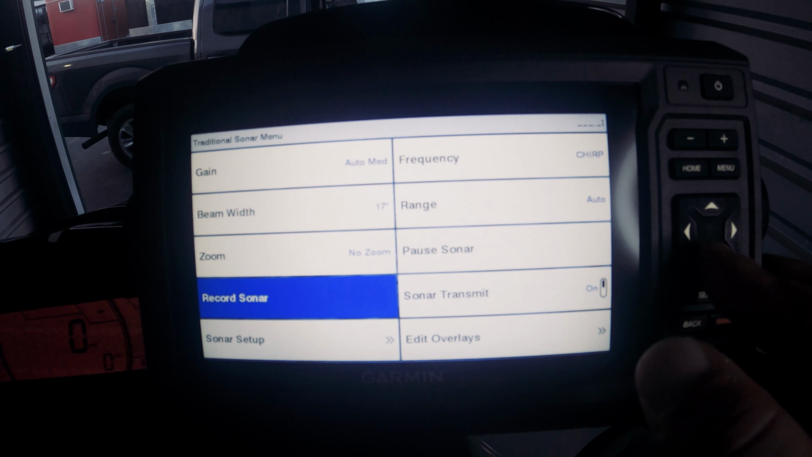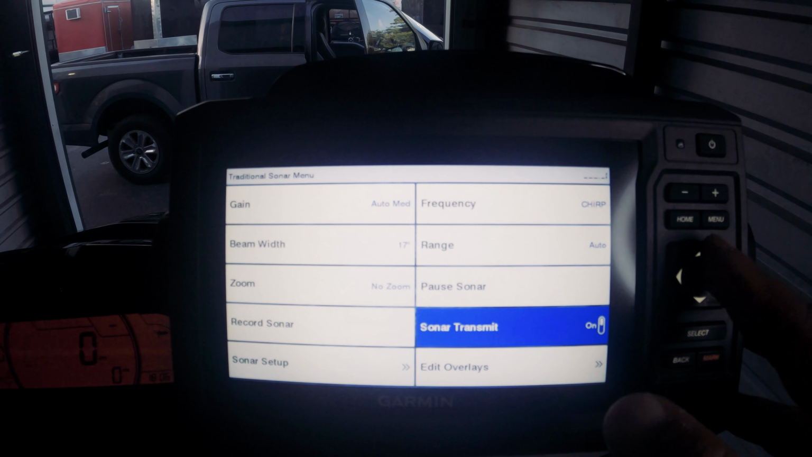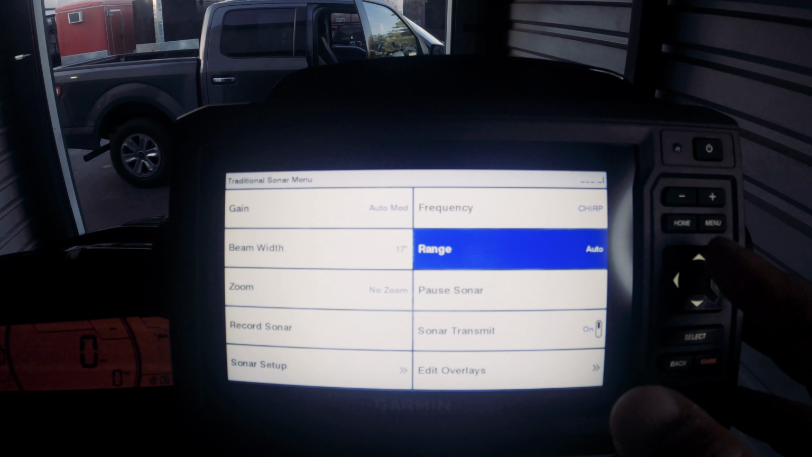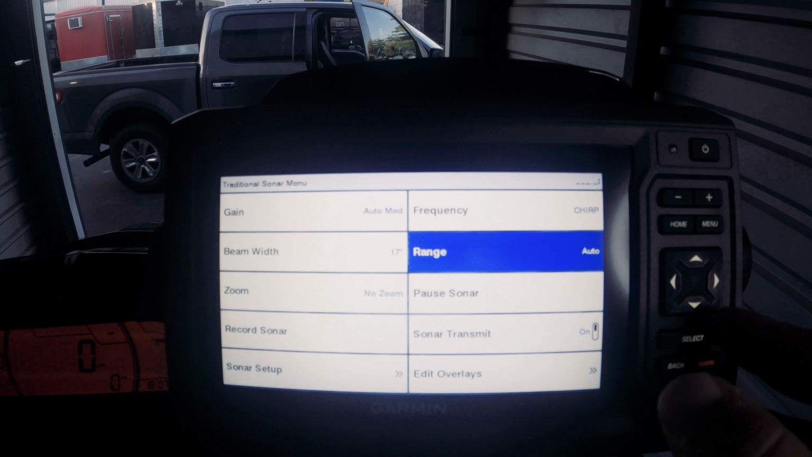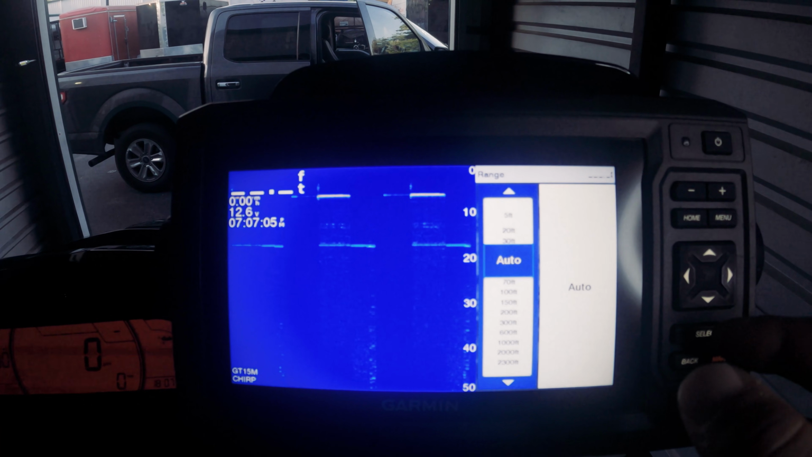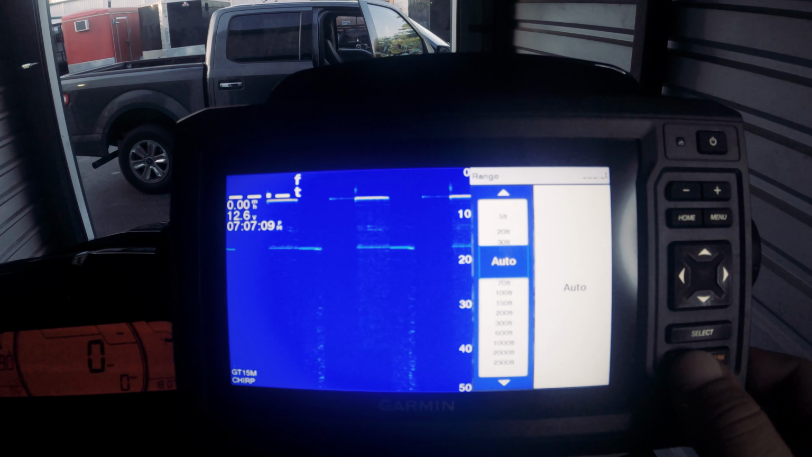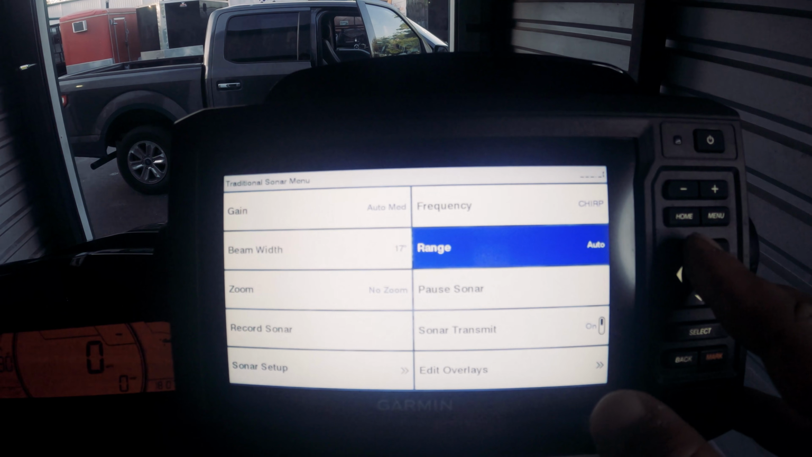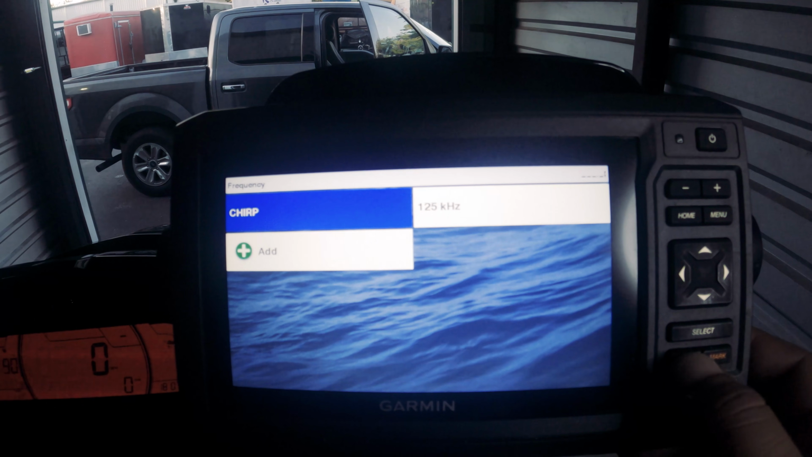You can record the sonar. We leave it there. Leave that sonar transmit on. Don't mess with the range. Leave the range set at auto. You don't want to limit yourself there. And then frequency, you want to keep it on chirp.